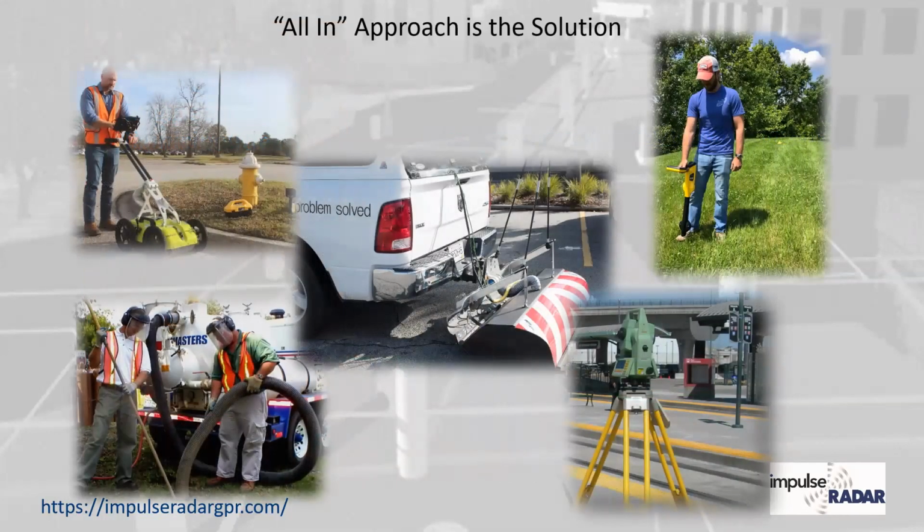I just want to kind of wrap this up because I've been in this industry a long time, particularly the radar industry, but I've also run a vacuum excavator, and I've done 2D EM. I've done 2D radar. I'm not a surveyor, so I'm not really qualified to speak to that, but I've worked with a lot of surveyors.